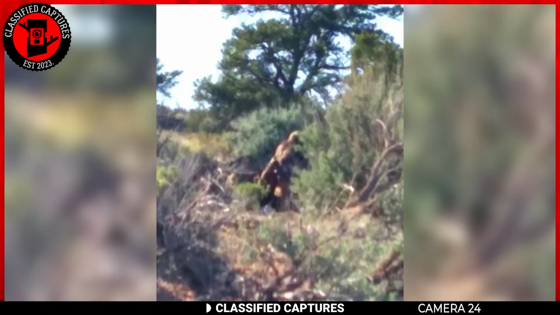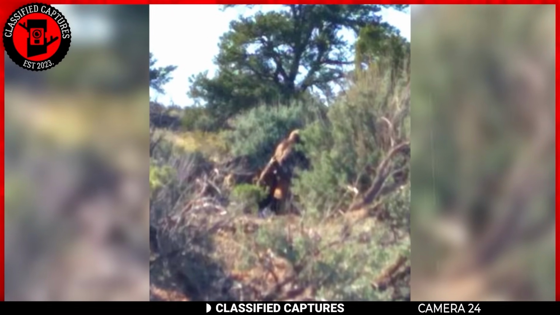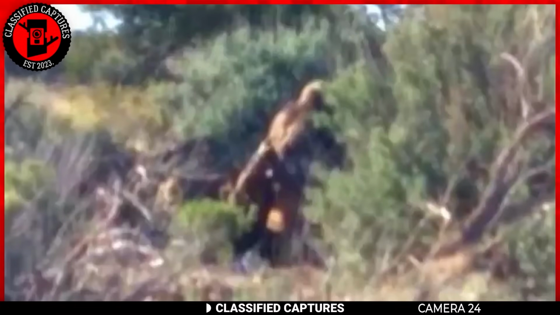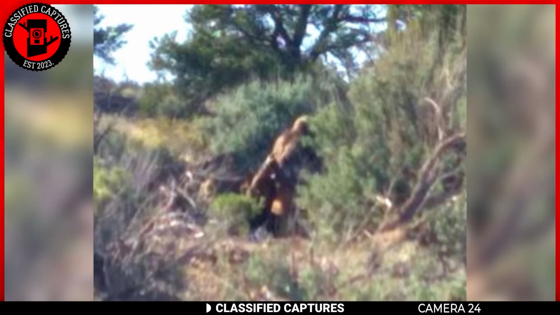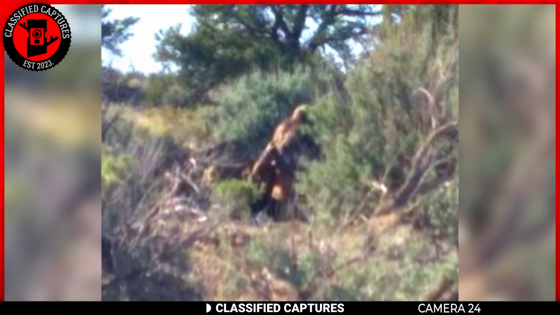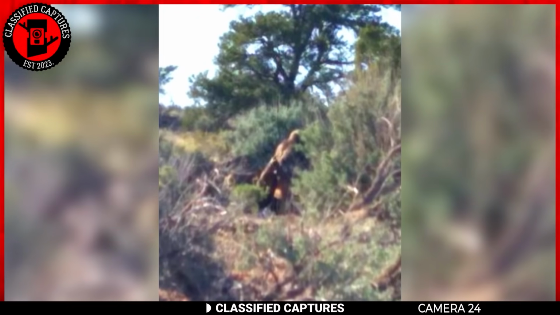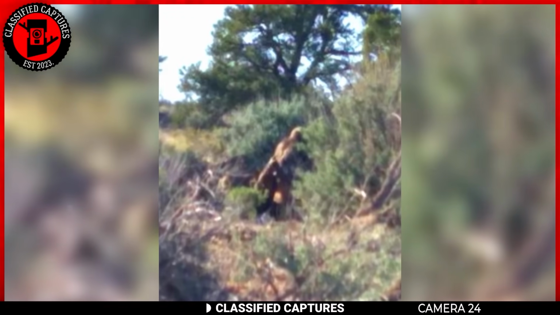What do you think this is? Ape? Bear? Bigfoot? Well, the individual who took the pictures says it's a Bigfoot. The image was captured near the border of New Mexico, which is known as a hotspot for Bigfoot sightings. Initially, it was thought that this Bigfoot was carrying lumber, but after critical analysis, they realized that it was actually a deer, and its head and antlers can be seen behind if you look closely enough.